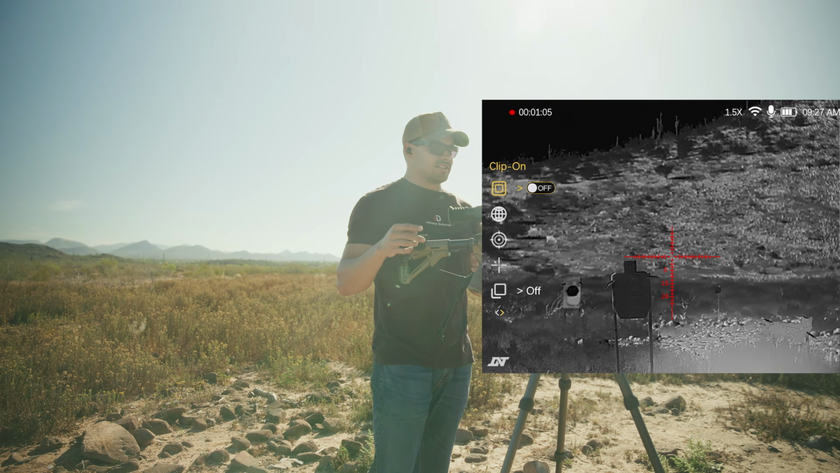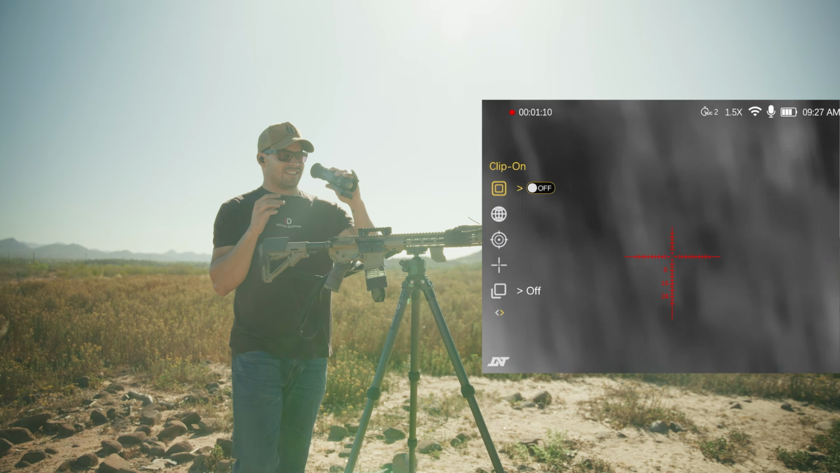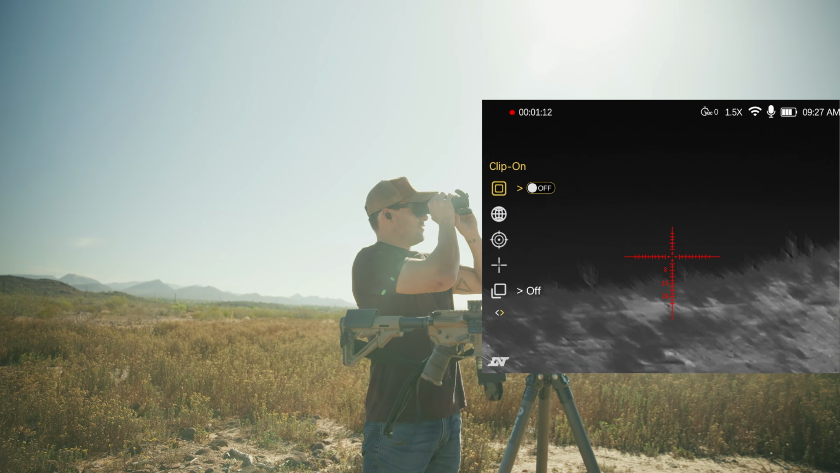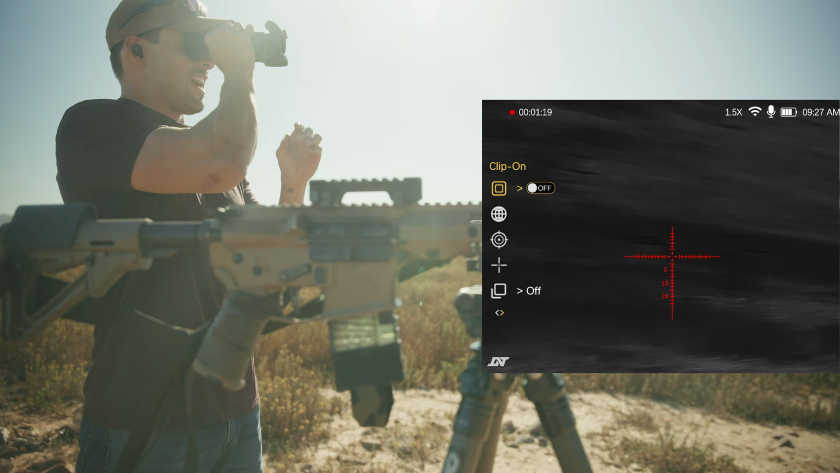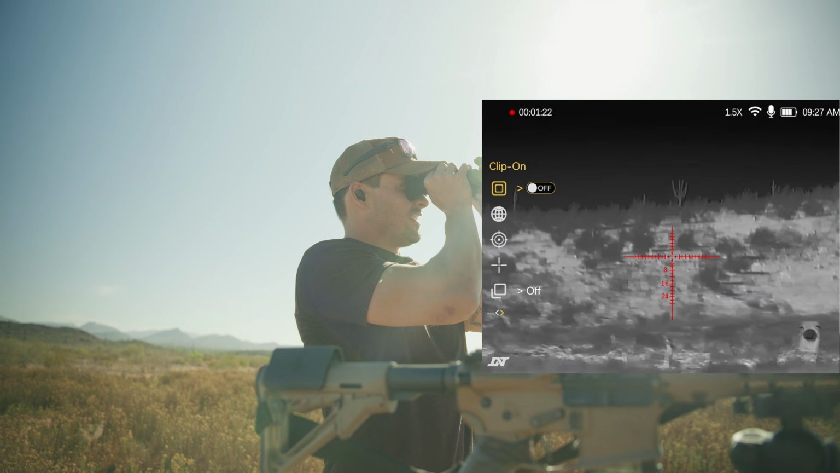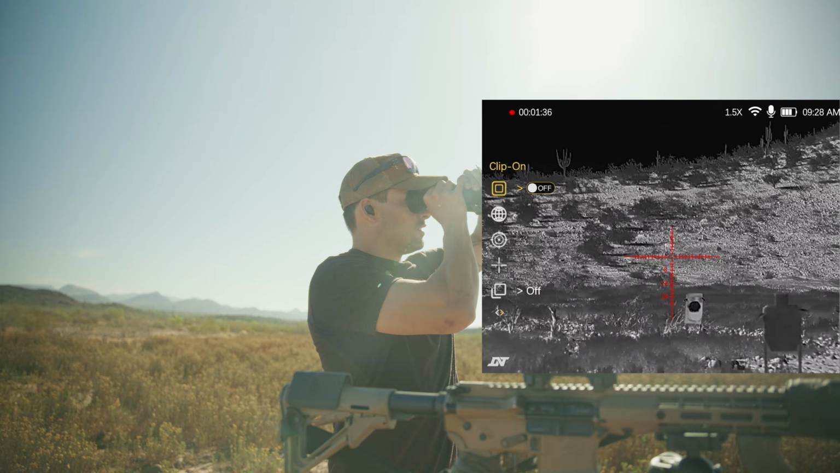But so far I really like this optic. Actually, where'd they go? There's some donkeys out there still. I'm gonna take a peek at them, see what they look like through this guy. And see how fast I was, just quick clip on. Now I have it as a monocular. Obviously my gun doesn't have an optic, but no, that's not one. Where are they? Oh, there's one back there.